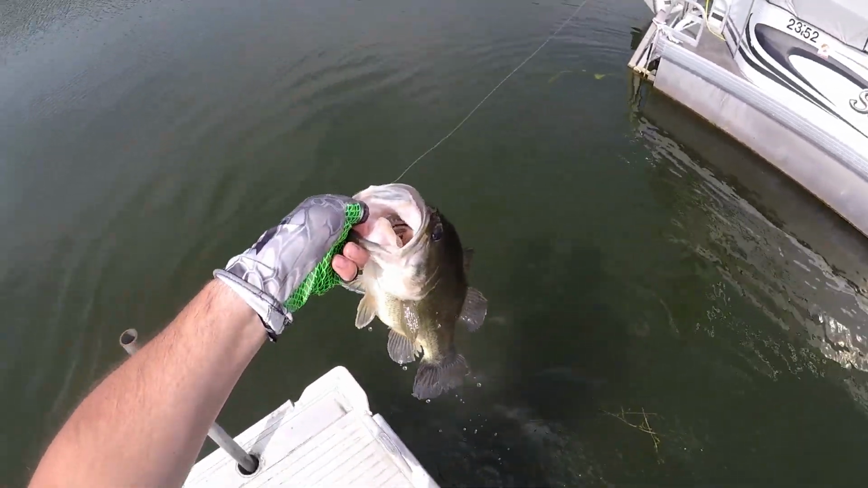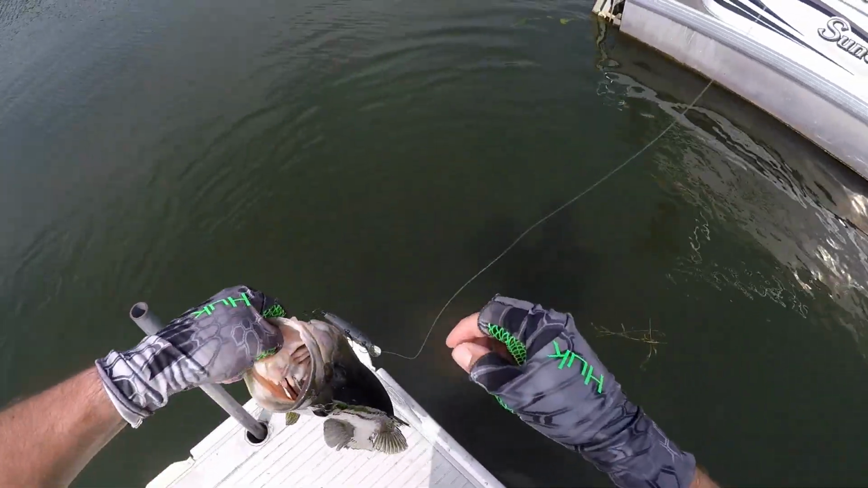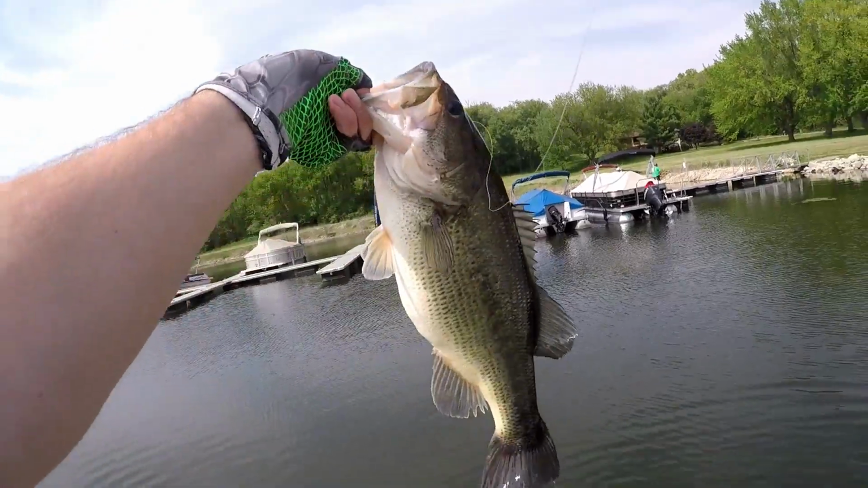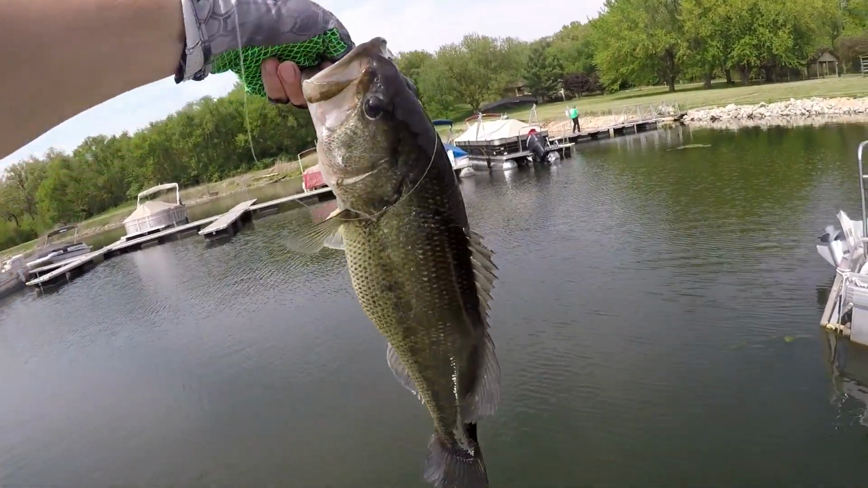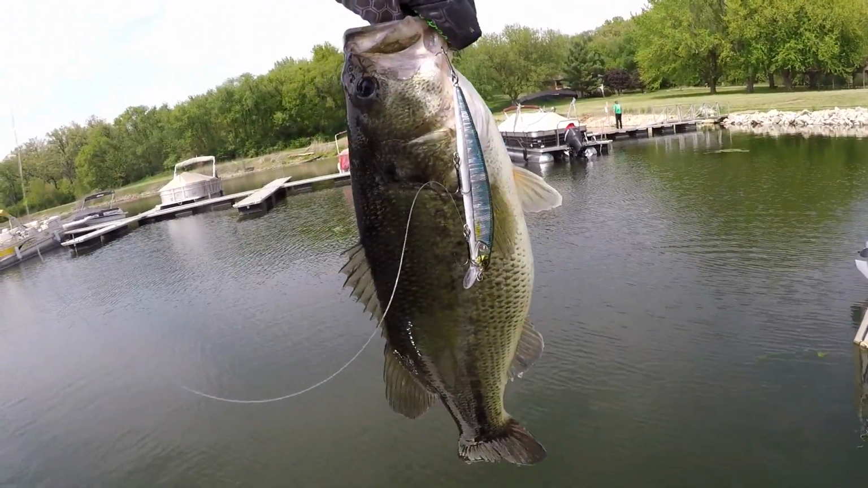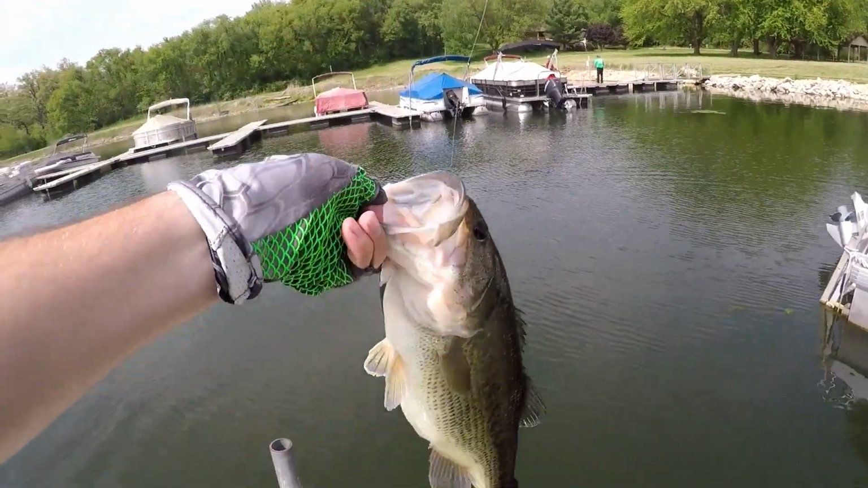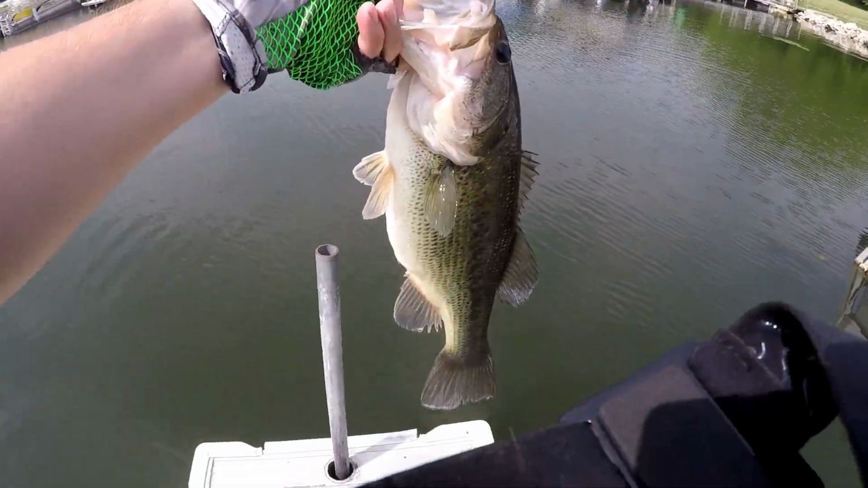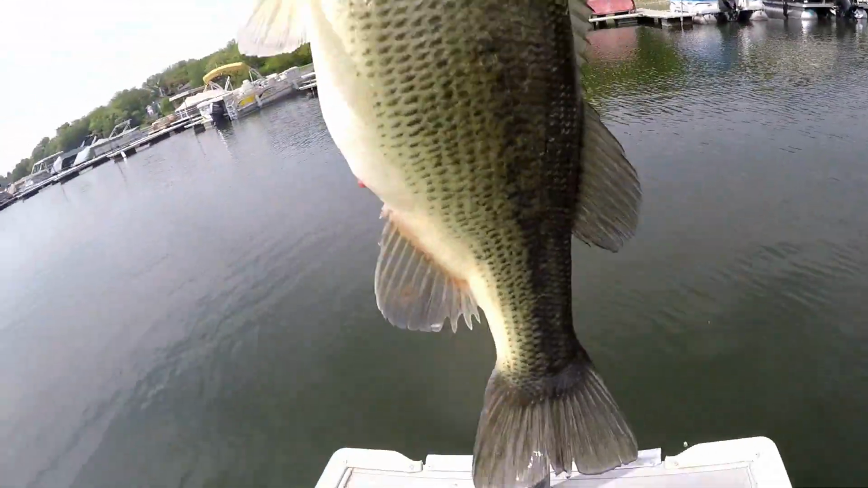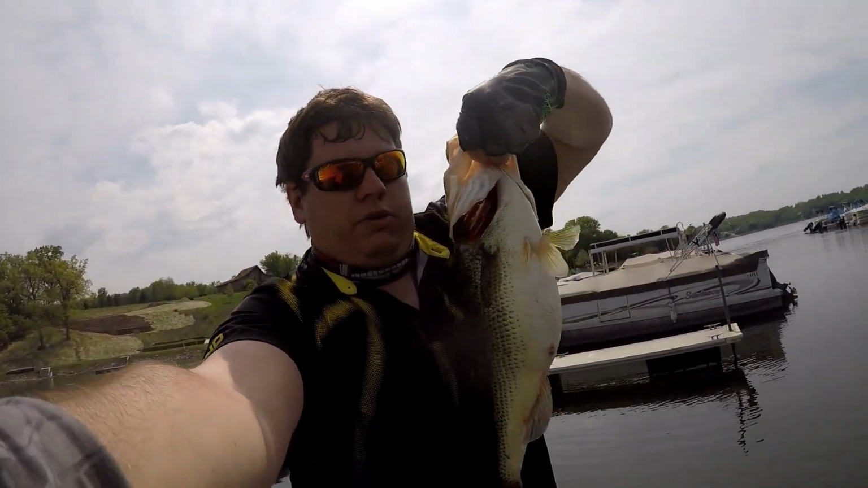Oh man, what a freaking tank. This is a pig, guys. Oh my god, look at this thing. That is one fat bass. Jackall Rerange jerkbait, 130 in Hasu color. This is a pig. Oh my god, it's heavy. Wow, guys, that fish, massive, huge belly.